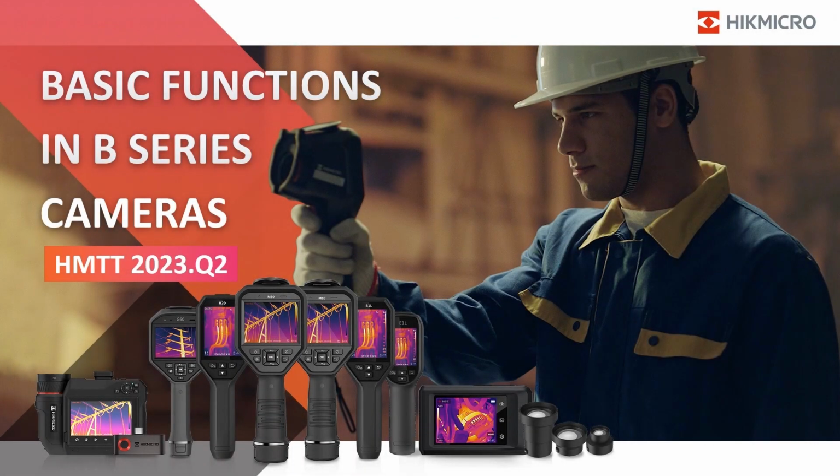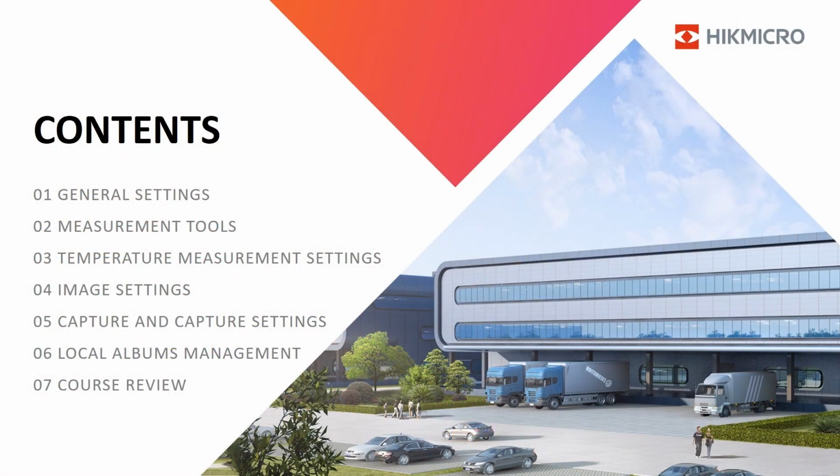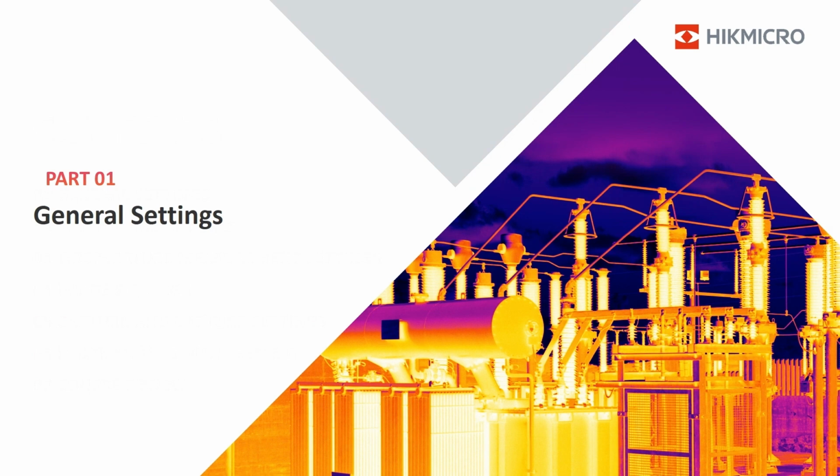Welcome to this course, Basic Functions in B-Series Cameras. In this course, you will learn the following contents: General Settings, Measurement Tools, Temperature Measurement Settings, Image Settings, Capture and Capture Settings, Local Albums Management. Course Review. The first part introduces general settings in B-Series cameras.